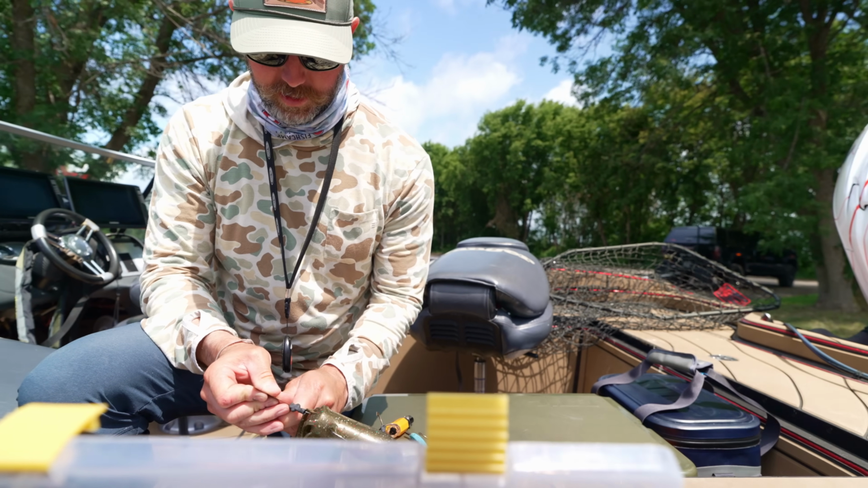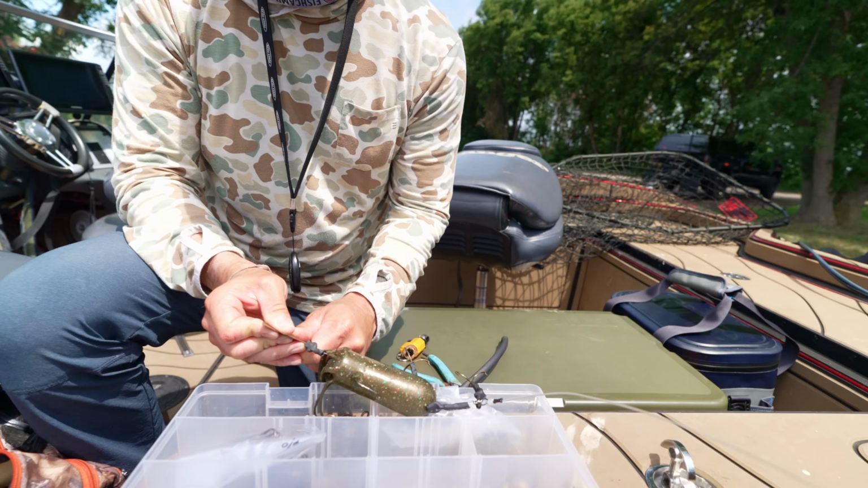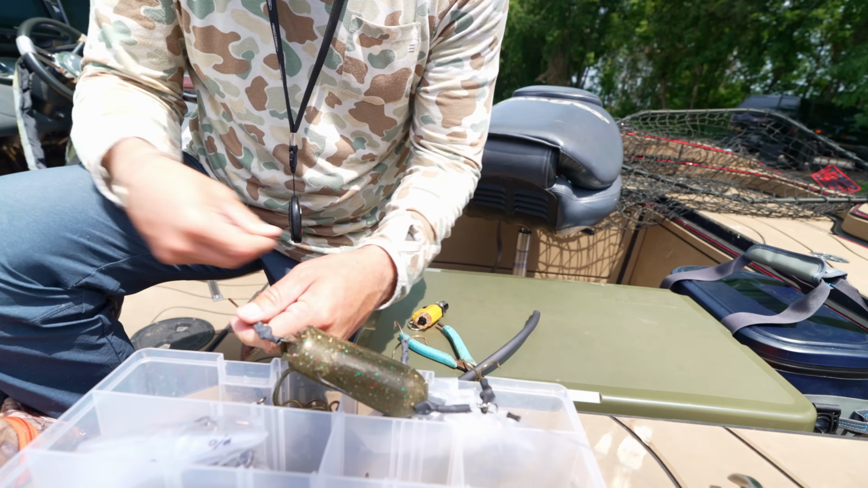So then what I'll do here is I'll split this with the razor blade.